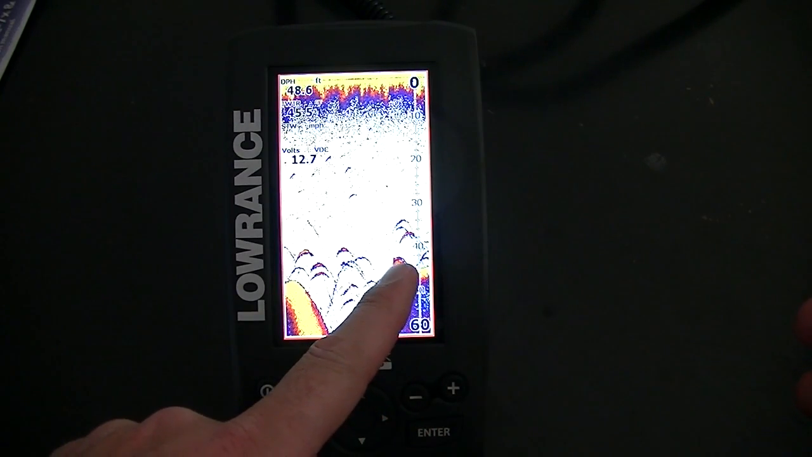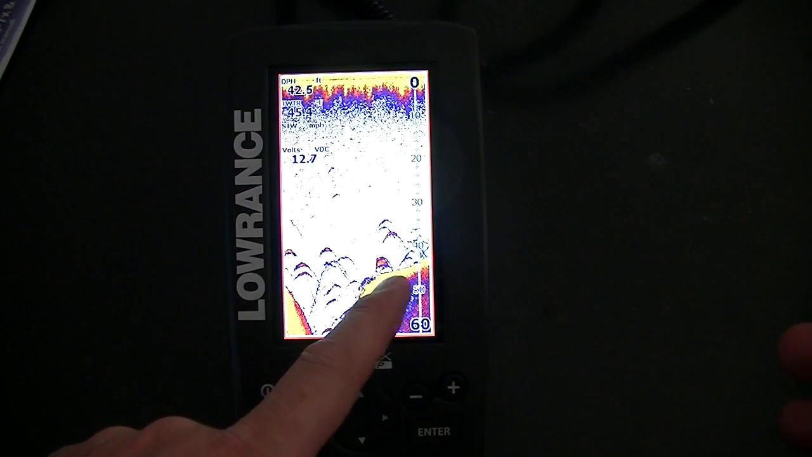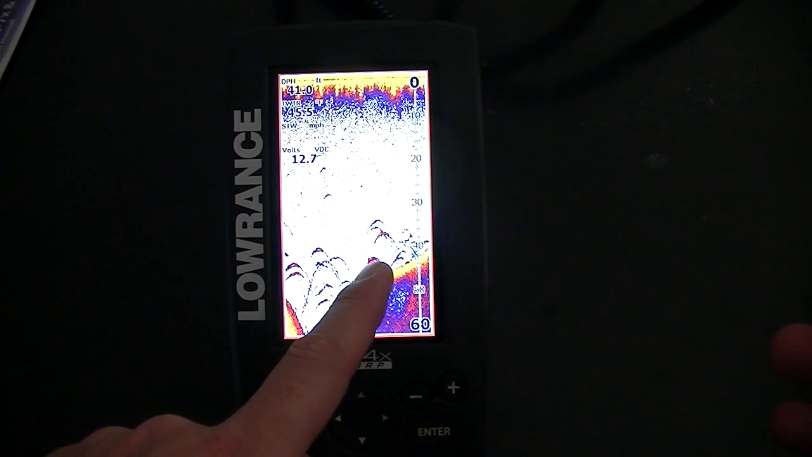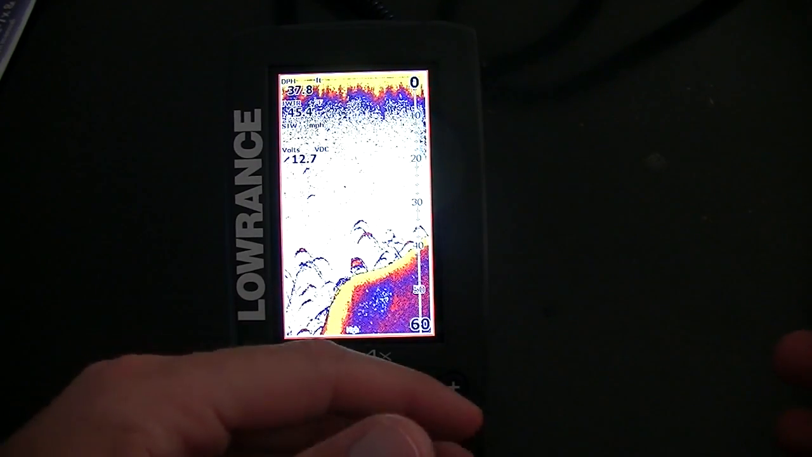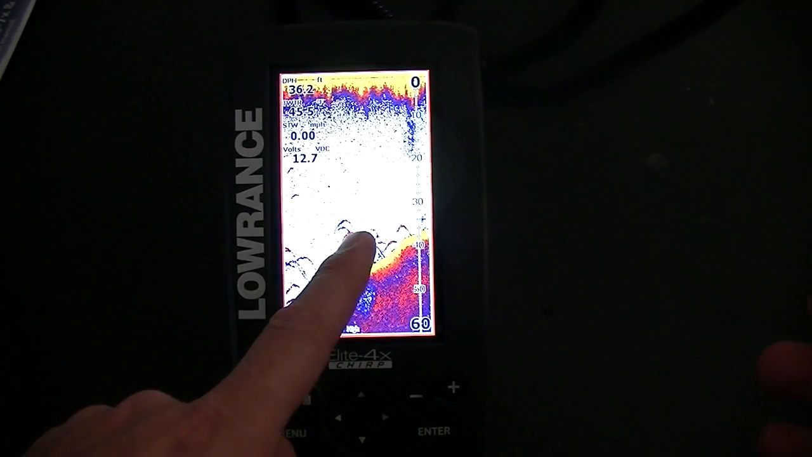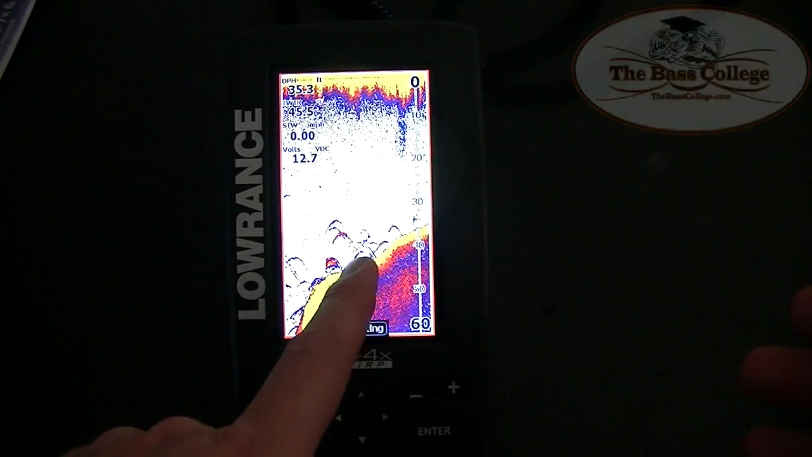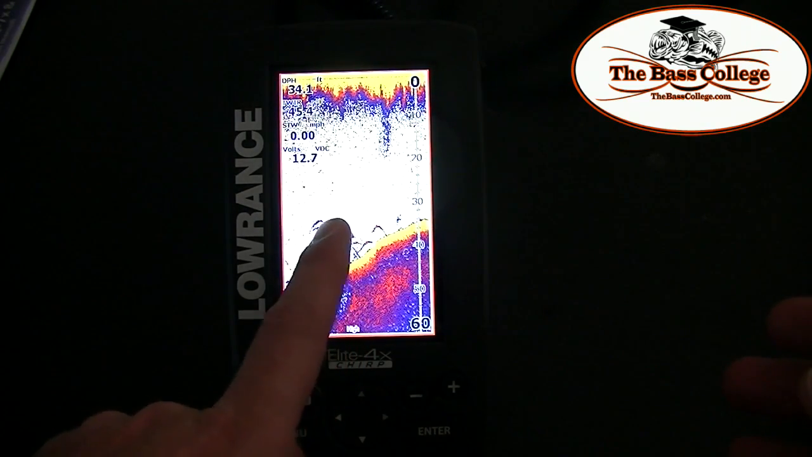When you see right here, you're seeing hard returns and soft returns, but this right here could be a little cluster of fish, and just because it's not showing arches, it doesn't mean it's not fish. Some of these other ones here, you don't see any yellow returns in it, so those are going to be smaller fish, but because they do have some orange in it, those are just going to be some of the smaller fish.